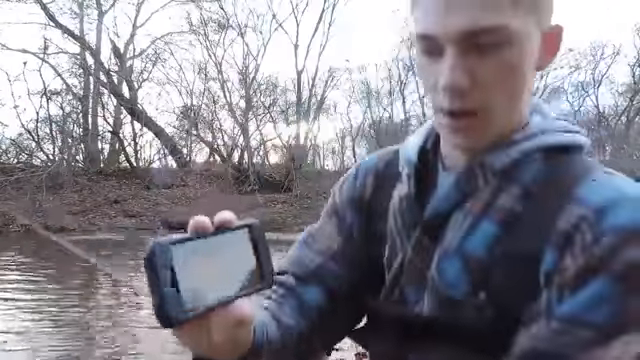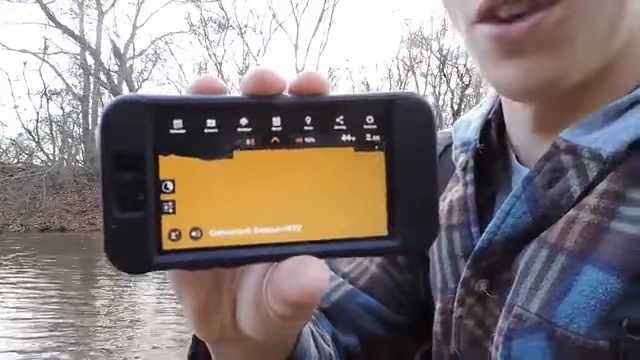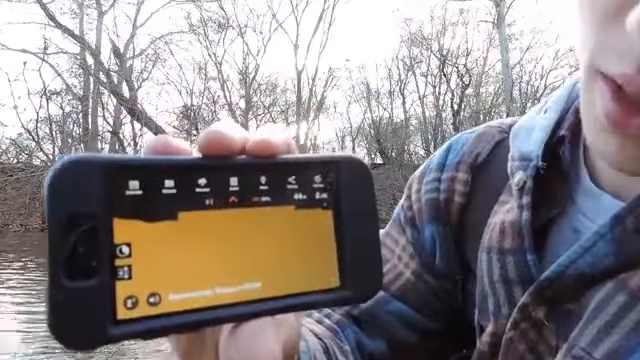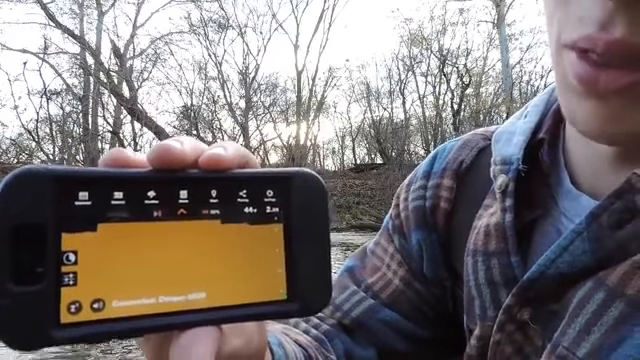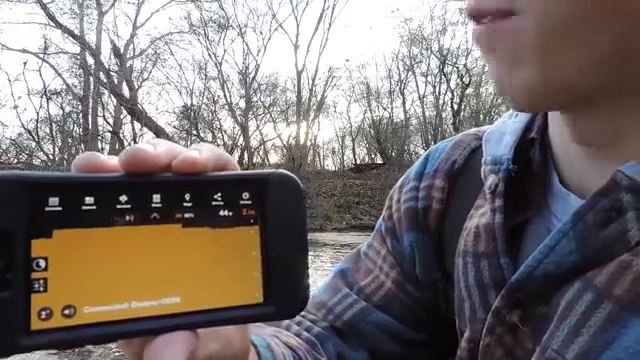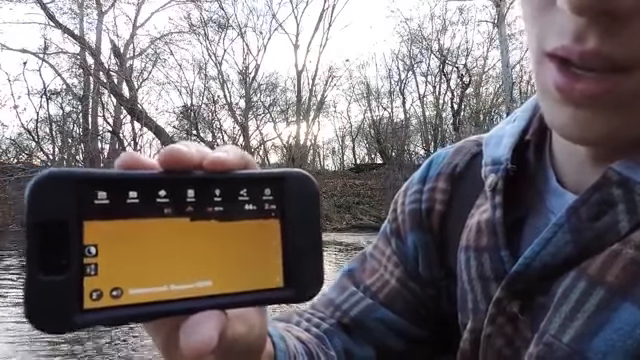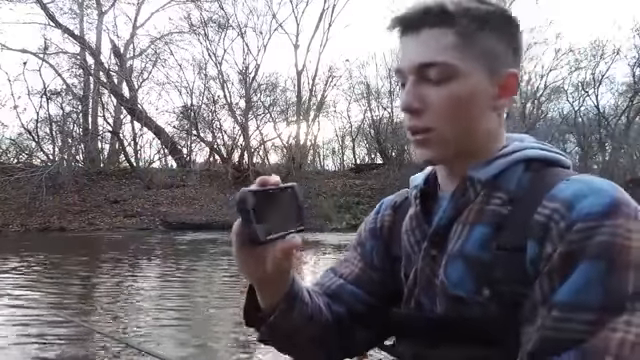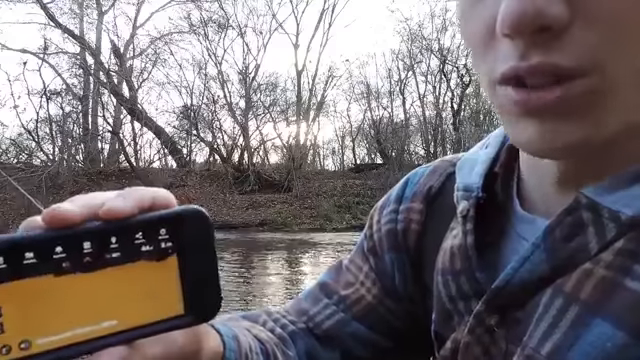So I've cast it out there, and if you just watch that screen right there, it'll start telling me everything that's down there. It gives me water temperature, it gives me depth. I'm in 2.5 feet of water right now, and that ball is moving with the current. It's kind of hard to tell because right now I'm fishing really shallow water, and there's a little divot right there.